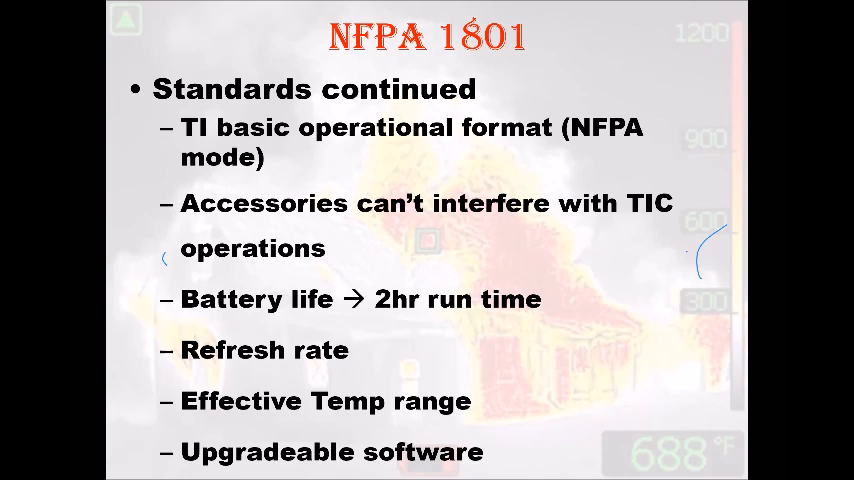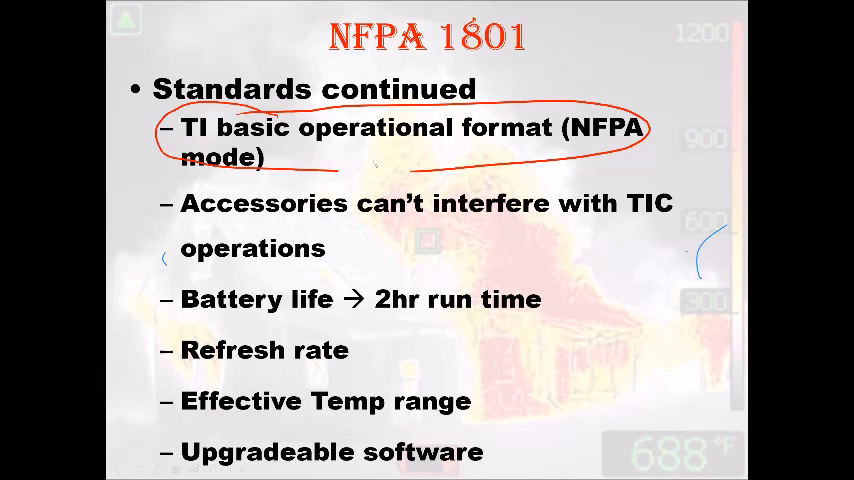The one thing that 1801 did do, and it's a good thing, is they created what we call TI basic mode. So anytime you turn your camera on, if it's NFPA certified or built to the metric of NFPA certified cameras, the camera automatically turns on to TI basic, thermal imaging basic. So what that means is it's a happy medium between fire attack and search and rescue. If you have the MSA 6000, the FLIR, the Bullard, you can change what your camera is looking for. You can change search and rescue mode, fire attack mode, thermal throttle, things like that. They prefer you to stay in this one, is why they created it.